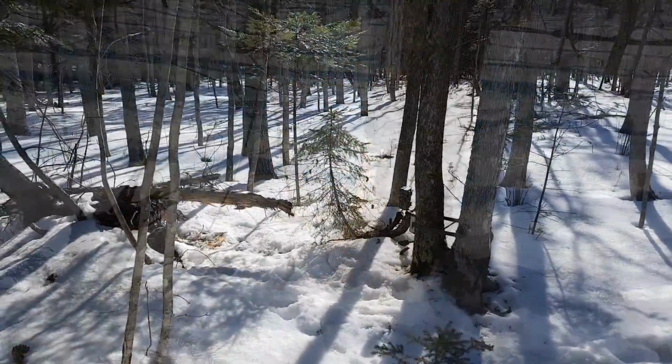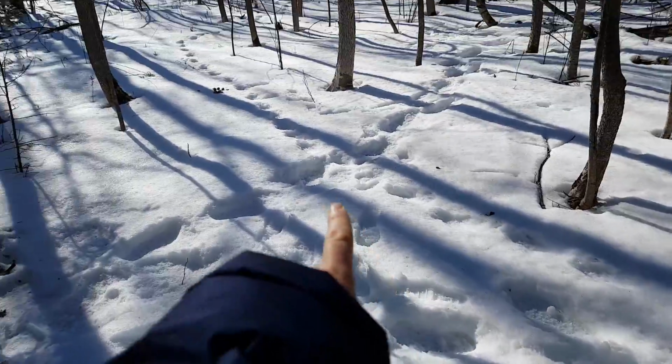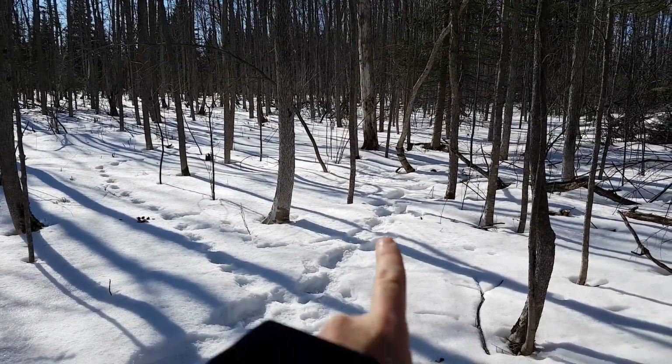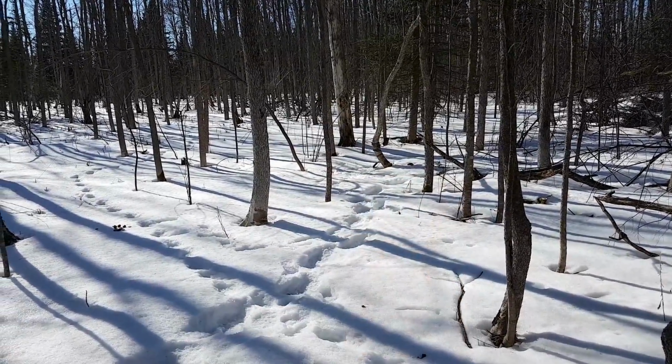2 to go. So there's our first log set up over there, and then I set the second one here, which is on a main trail that the deer and everything use. And then the third one is on the crooked tree right there, and there's another log that's set up, and I've got bait on the log.